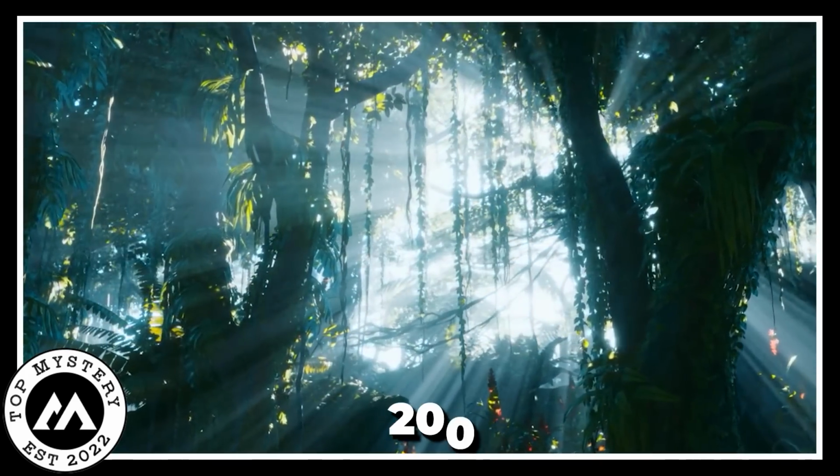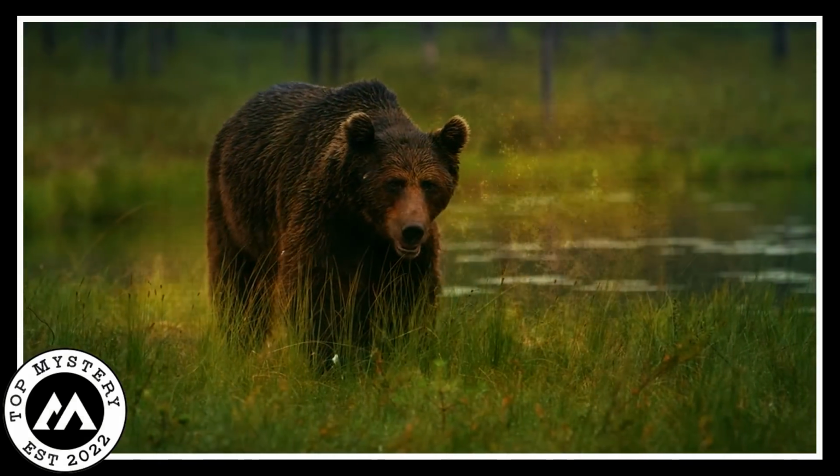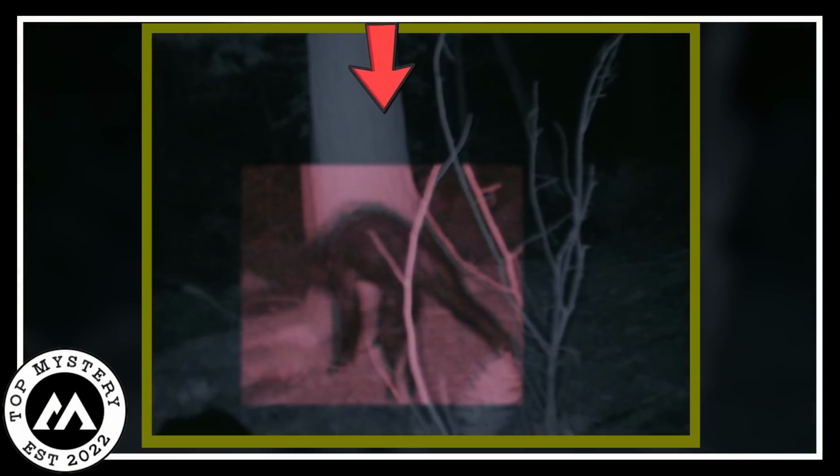Cryptid creature. This image was captured by a trail camera that was placed in the northwest Pennsylvania region in 2007. Many people who have seen the photo say that this is not any normal wild animal or a bear, as it has clear differences from a bear or other animals. No clear explanation of this image has been given yet.